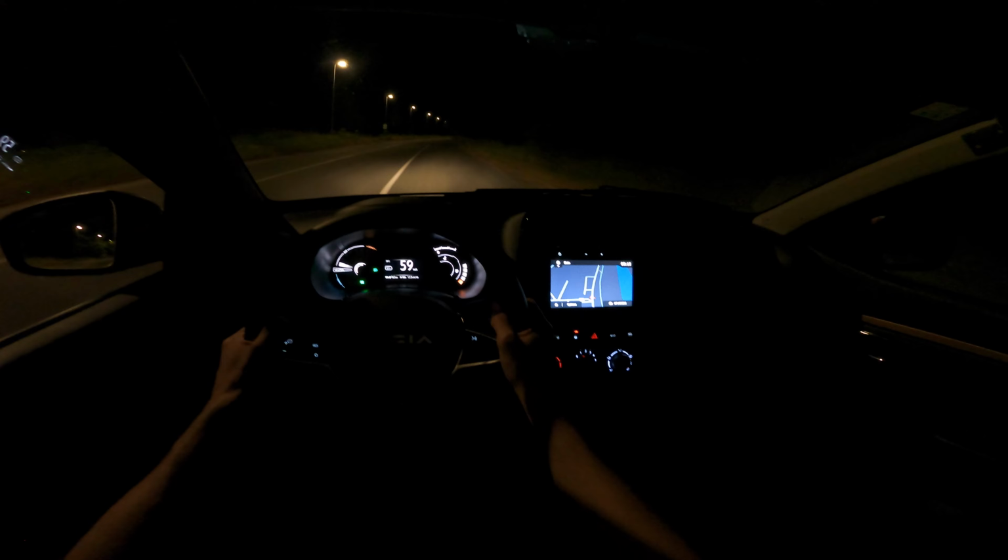Let me just see something here. Okay, not sure if I flipped this off. Oh, I flipped it off now. Now we're gonna check the performance of these halogen lights in pitch black outside the city in a moment. Well, we'll try to do 0 to 100, if there will be no traffic, but again, I think it was 13.7 if I correctly memorized that.